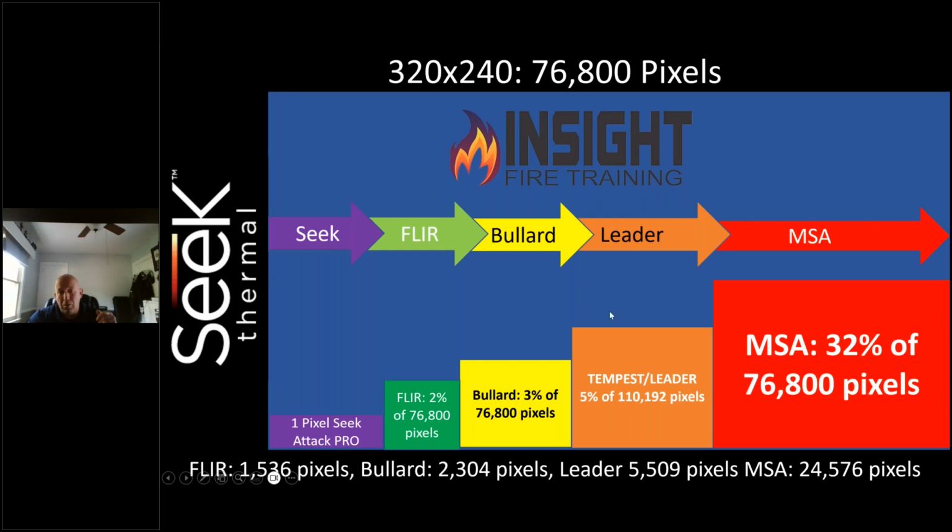I want you to look at the majority of the popular ones on the market and look at from the Seek all the way up to the MSA, how many pixels it takes to cause them to switch to low sensitivity. Seek independently, only 1 pixel. FLIR, 2%. Bullard, 3%. Tempest or Leader, 5%. MSA requires 32%. That's a lot. Now that does allow you to stay in high sensitivity longer. So if you're into searching, that's great, as long as you're not worried about thermal severity. You need to know what these mean and why. And if you don't test it in a live fire, you're just, as they say, a well-dressed civilian.